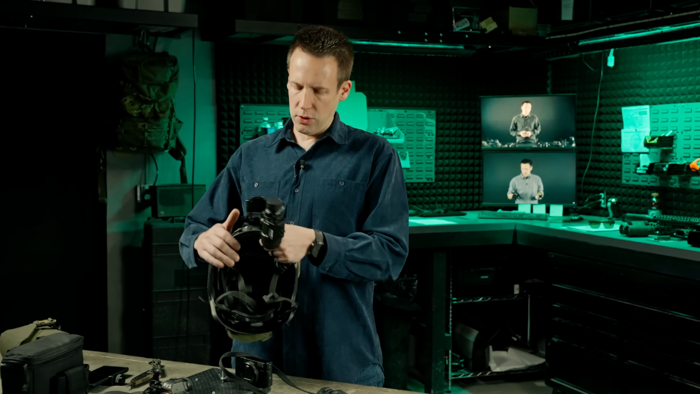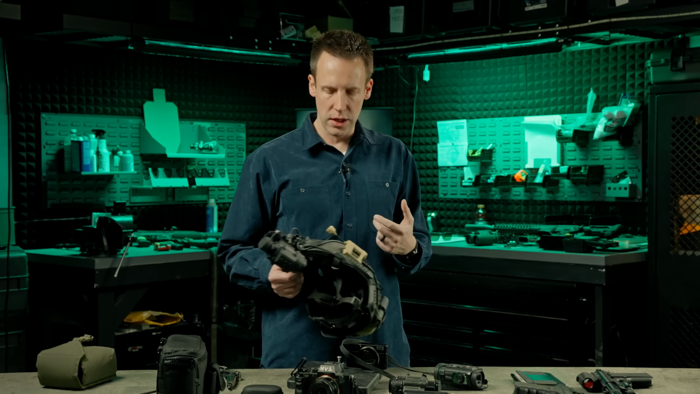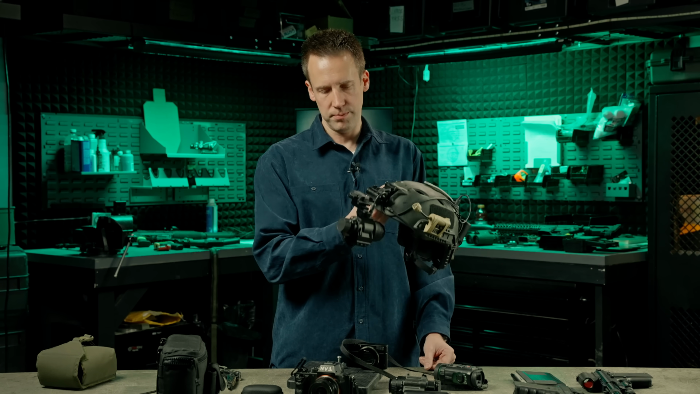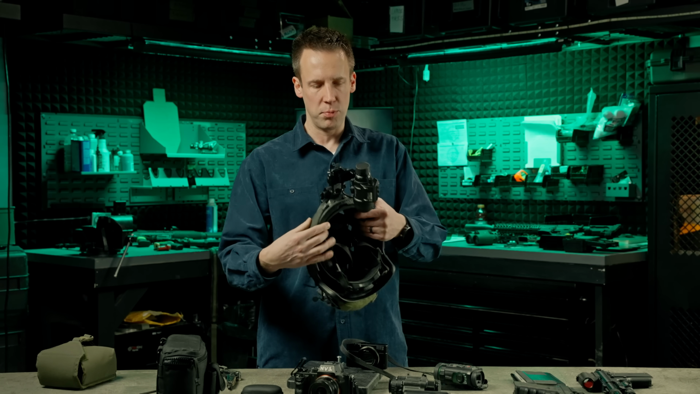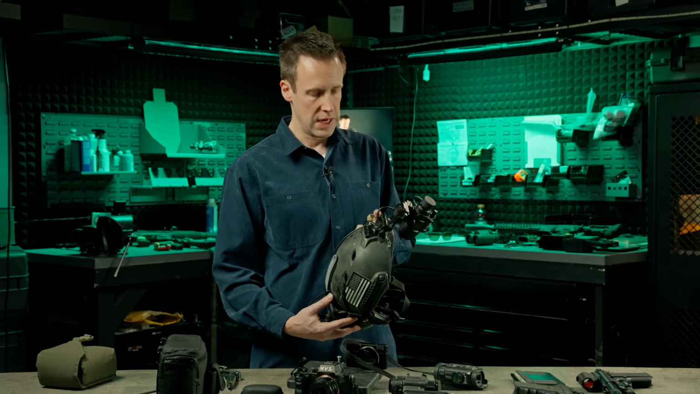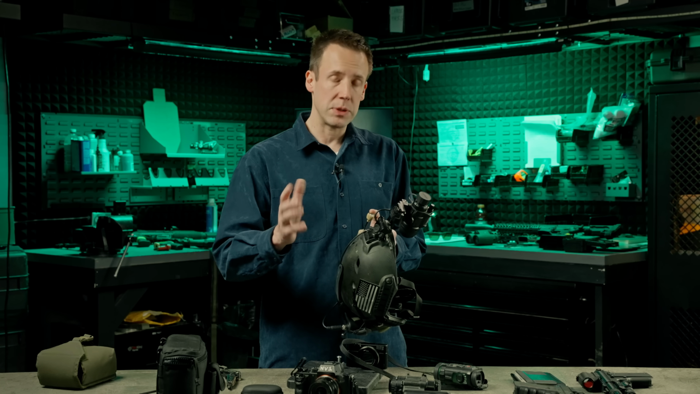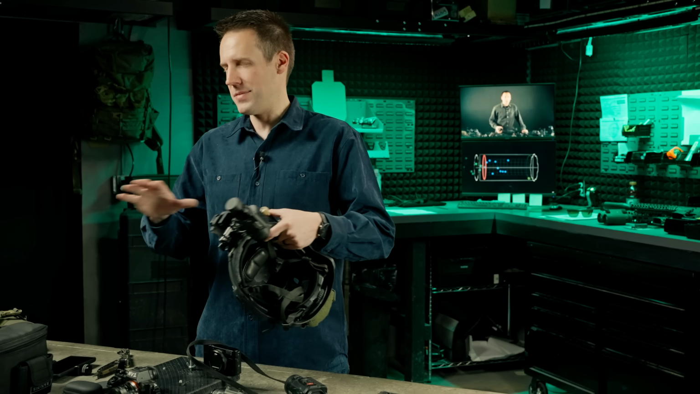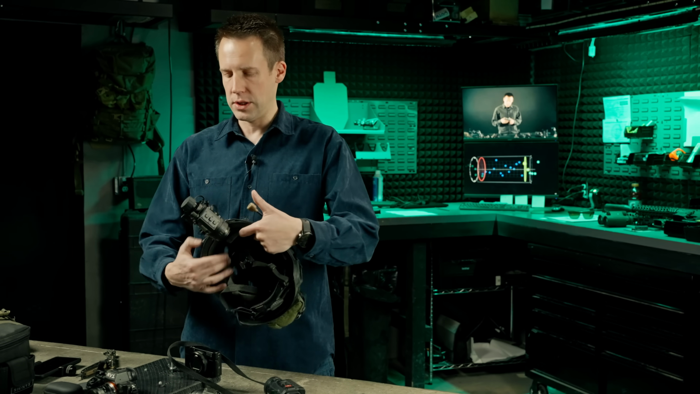I think that for the next few years, this thing is actually going to sell really well. Not necessarily to guys like you and me, but definitely to people who are a little bit more professional in that commercial space. This isn't going to replace PVS-14s for people who are in the military. It might not even replace PVS-14s for airsofters and folks. But I think that this thing is going to be used by a lot of different people, again, specifically people who weren't using night vision before. This thing is going to change the landscape of night vision users, even though it's not necessarily changing the landscape of night vision devices.